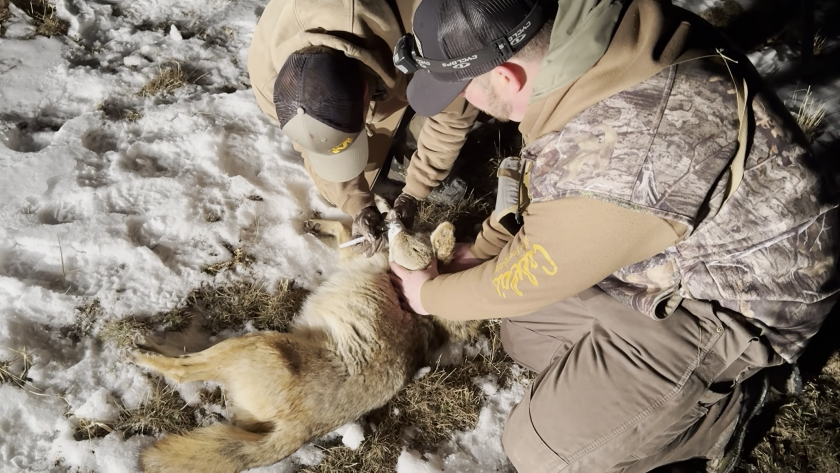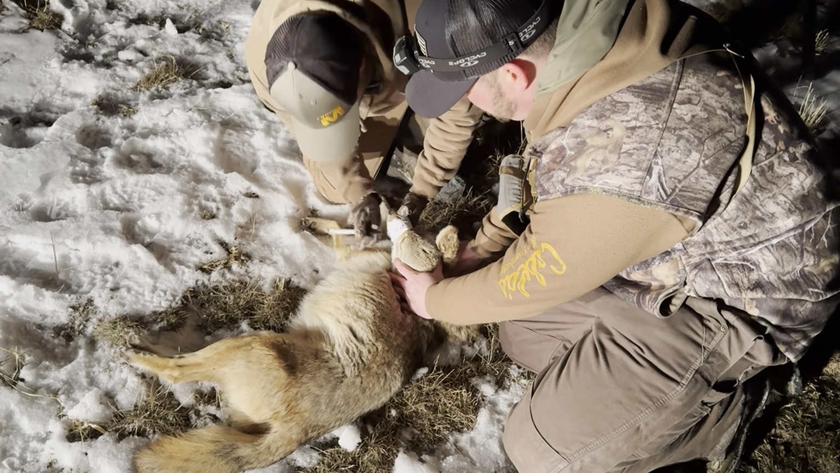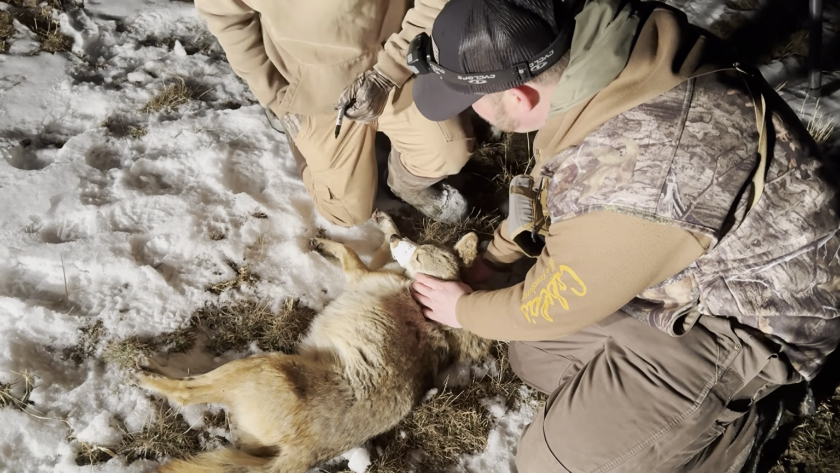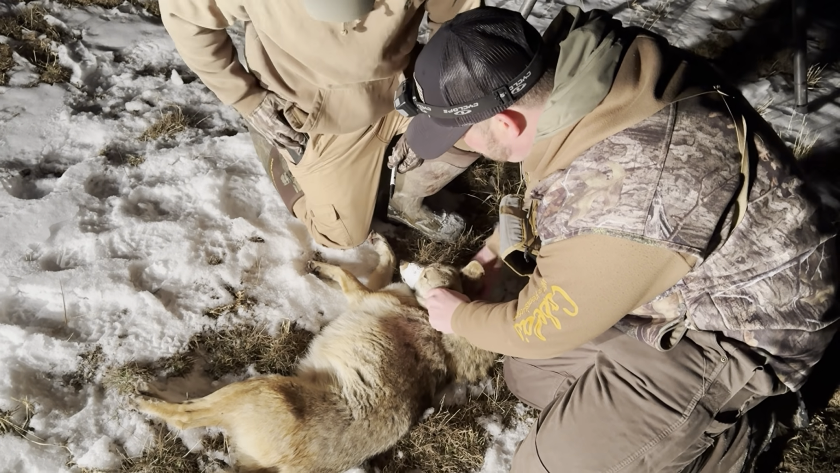Then you're going to go ahead and put your team number on there, which ours was number 23, the number of coyote that it was. This was the first one of the night, and then the time of harvest on it. So this basically just shows, and then it's all got to be recorded.